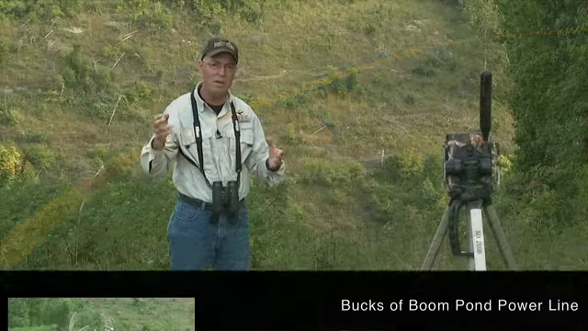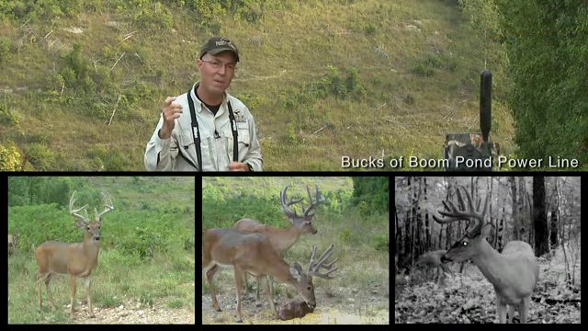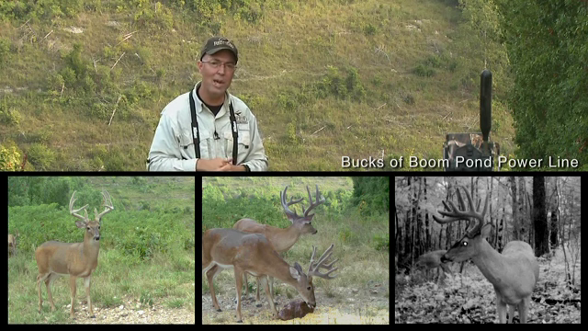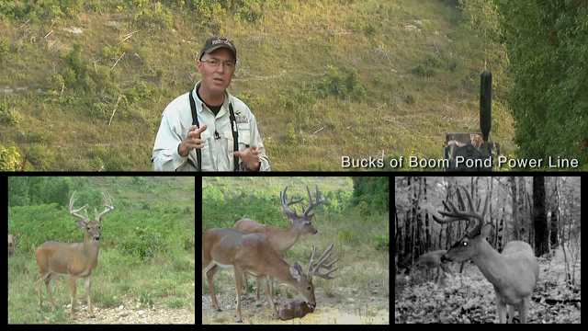We produce great deer in tough conditions, but can we put a tag on one of those deer? It's gonna be tough to see. Let's check out one more camera station and talk about what we can do to harvest these mature bucks.